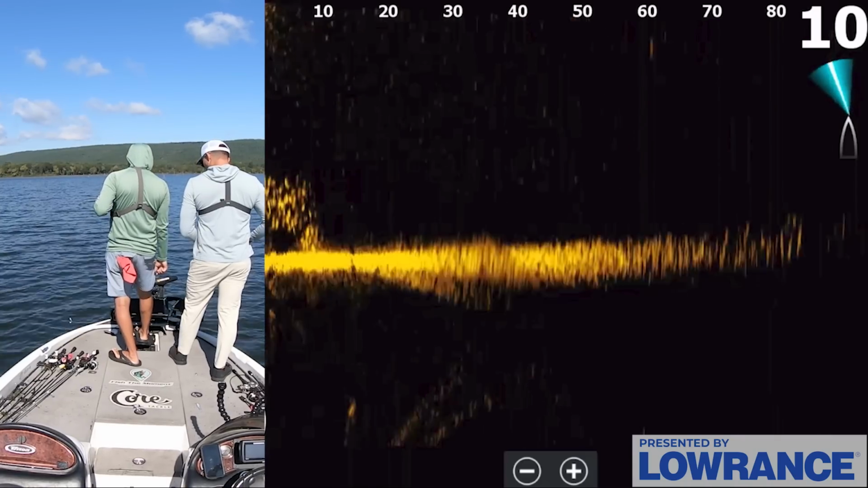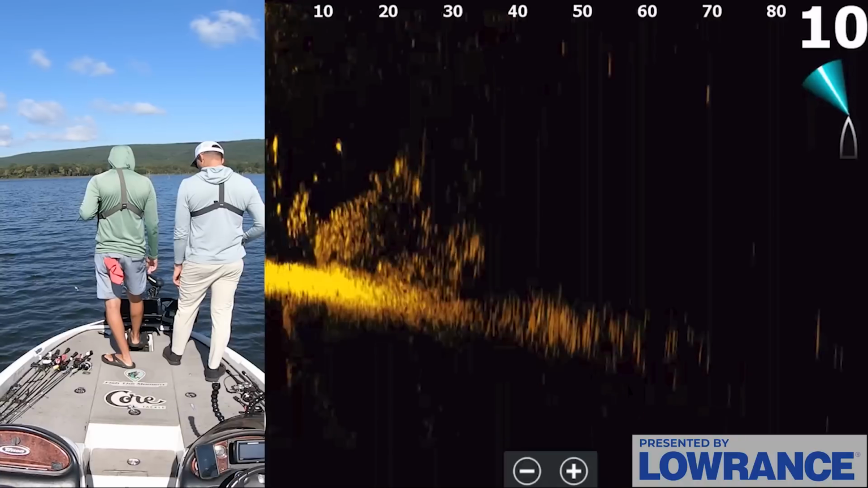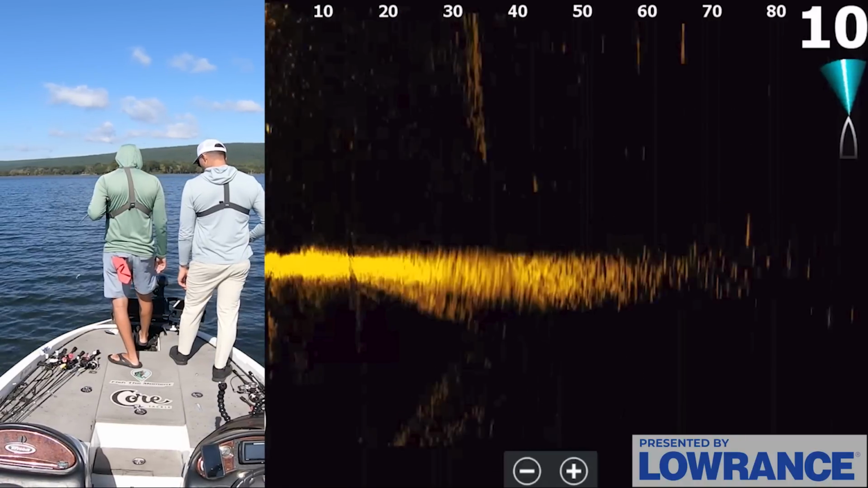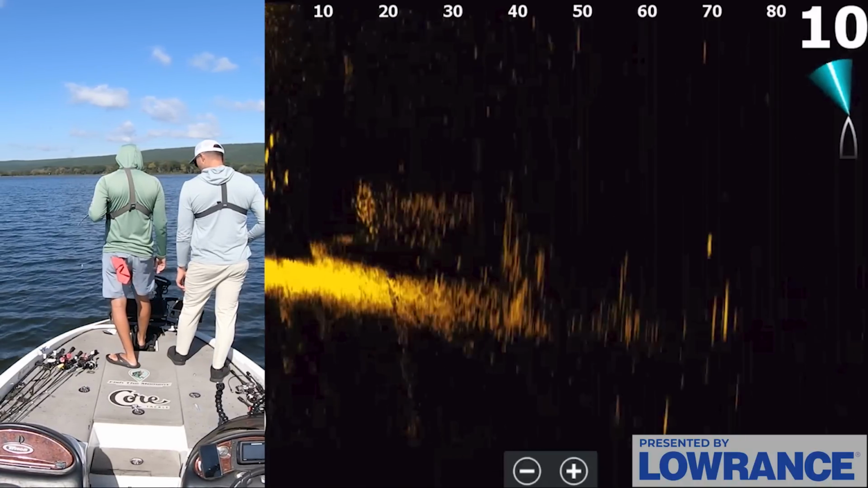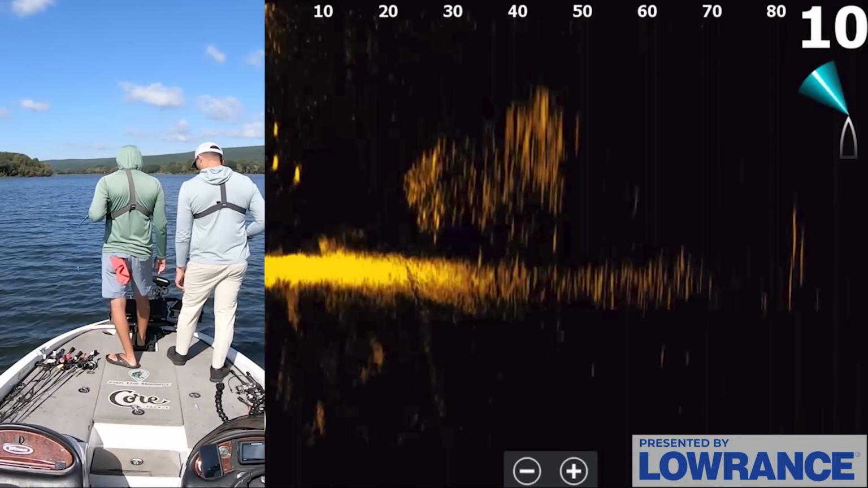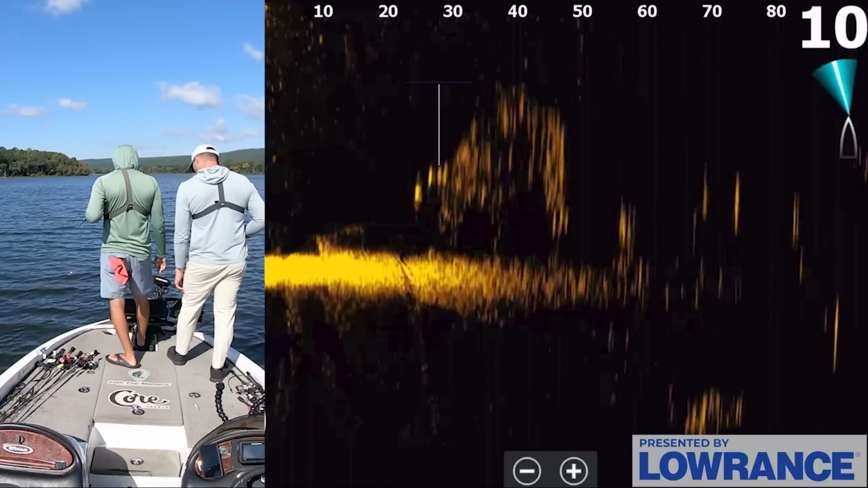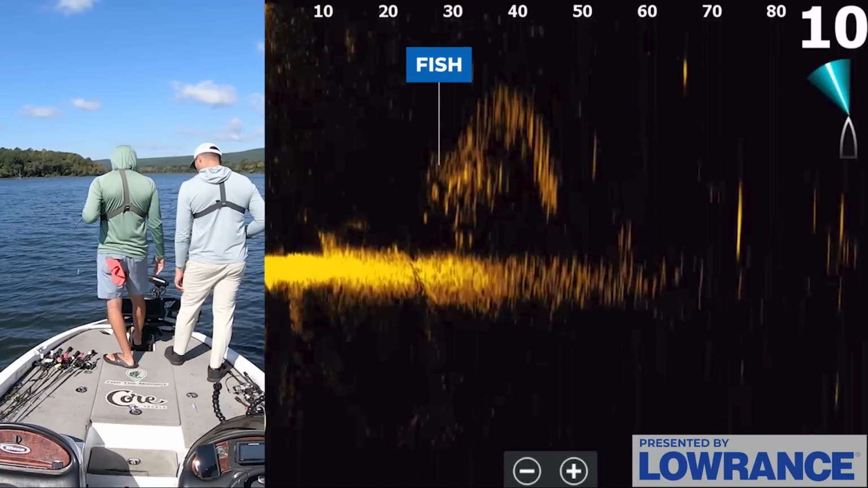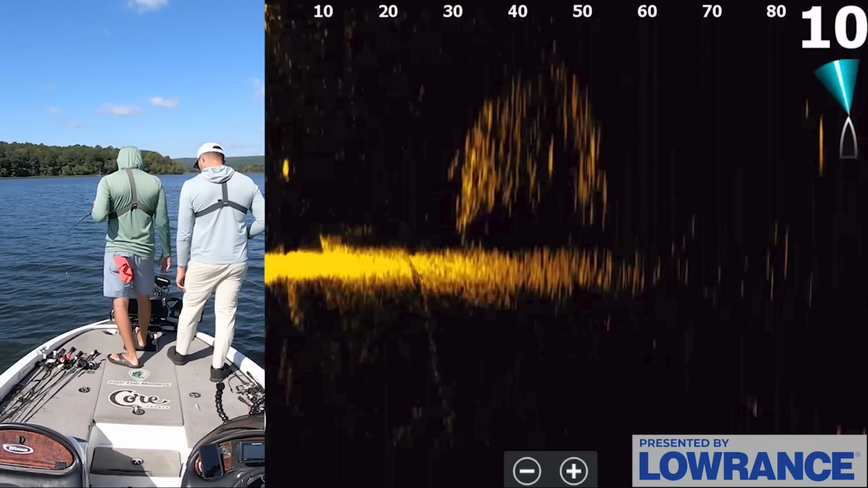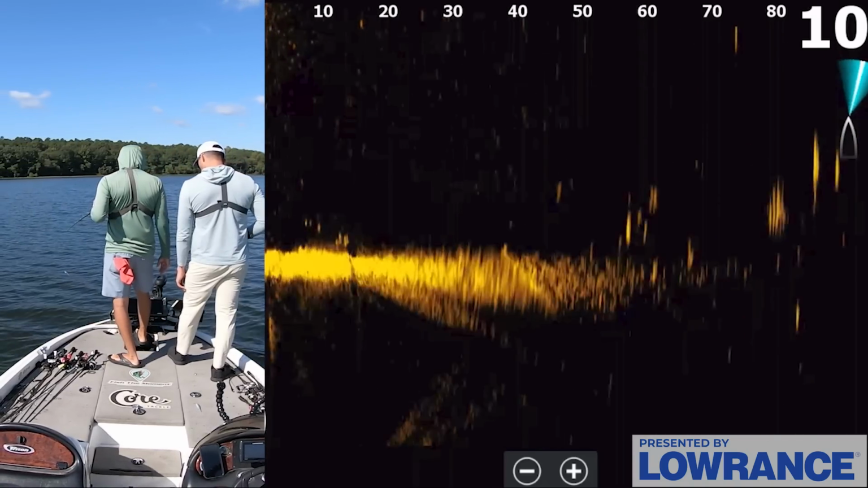So when you're using the active target out here, guys, you don't want to just be casting at every individual fish you see like this most of the time. The fish we've had bite have been the ones in bigger wolf packs or groups. There's one right underneath the boat right now, but then there's a bunch of shad right there. If you can find a wolf pack, there's a wad. There they are. They're pushing the shad at 20 feet. Those are the fish that are a lot more catchable, right in the middle of the shad, and they don't look that big. But you want to find those wads of fish right there.